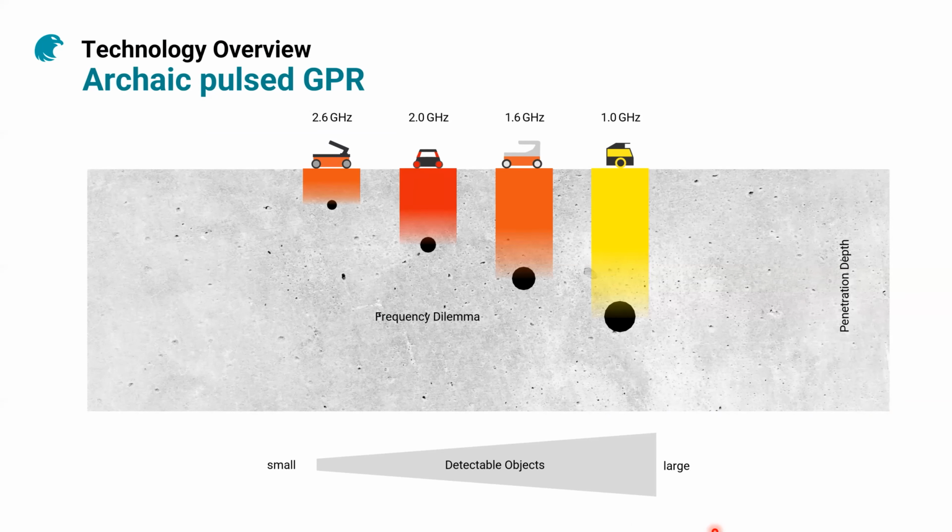Now let's try to compare that with what has been in the market for years. In the past, the majority of ground penetrating radars were using the pulse technology, and this technology has certain limitations, the most major being the frequency dilemma.